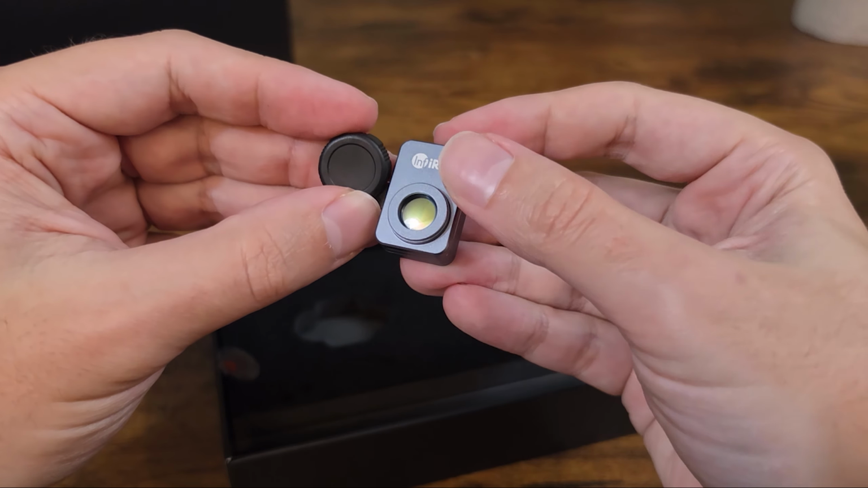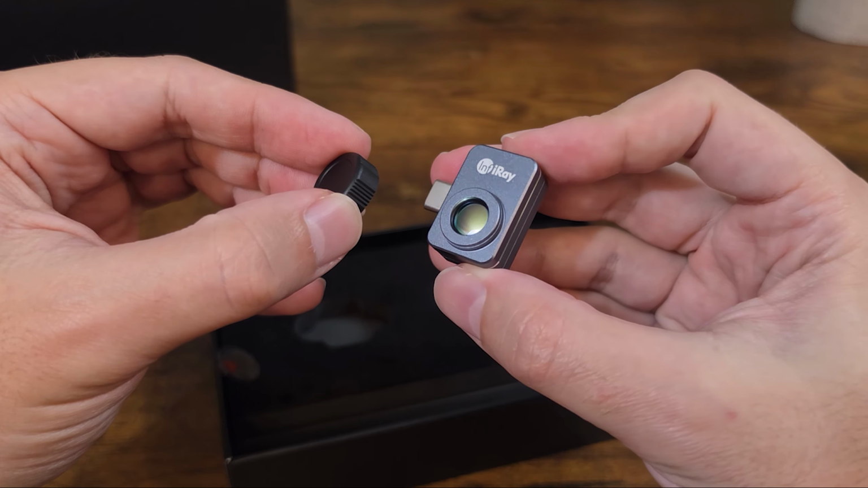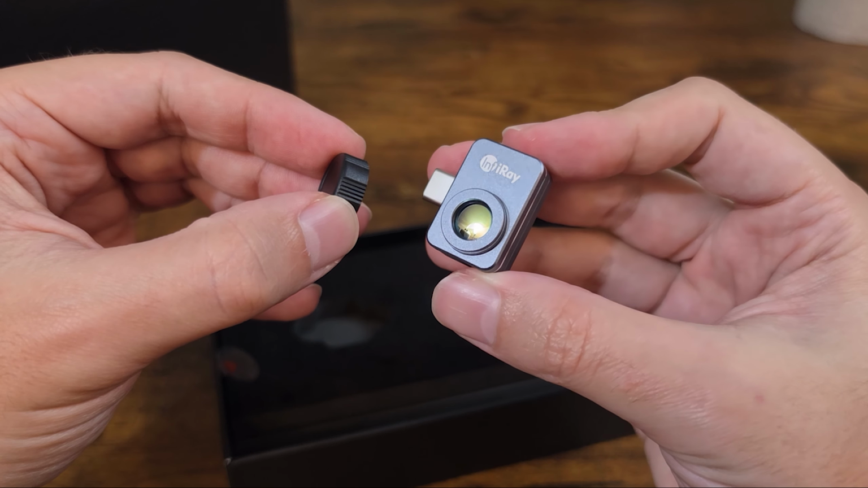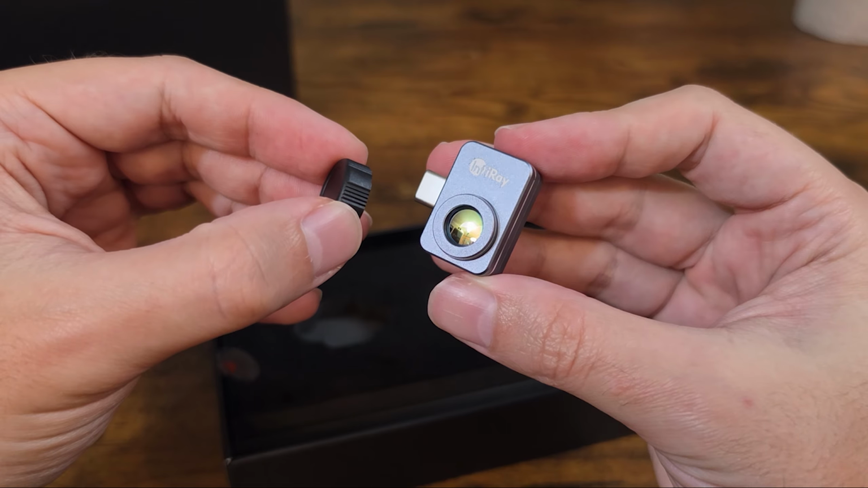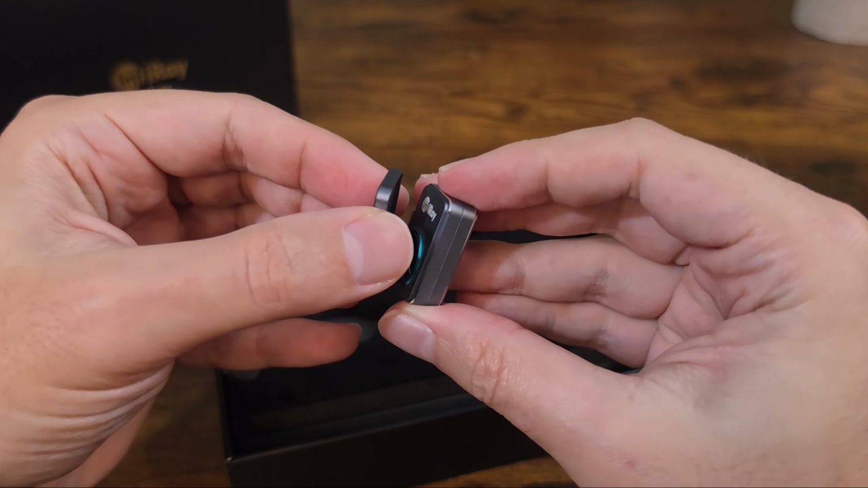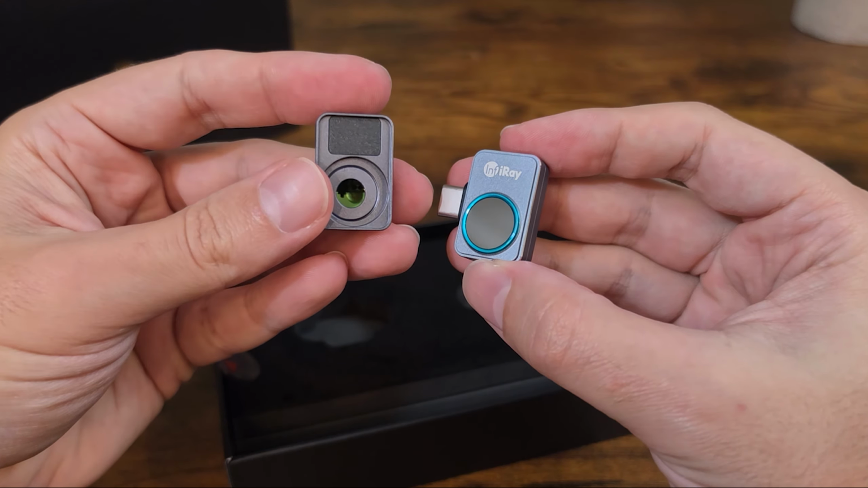I do wish the magnetic attachment was keyed a little better. I have to wiggle it around a little before I feel it's properly seated. Once it's in place though, it does feel quite secure. So it's not a deal breaker, but it's not the confident snap you want immediately.